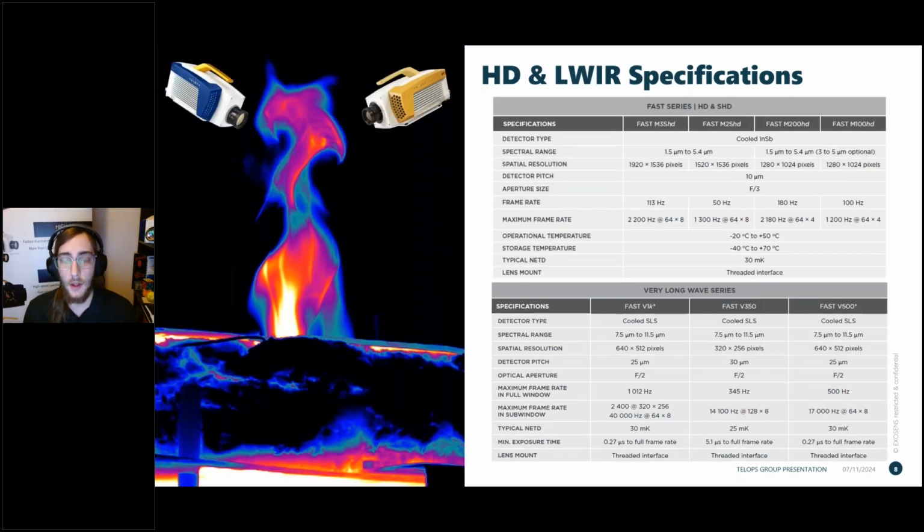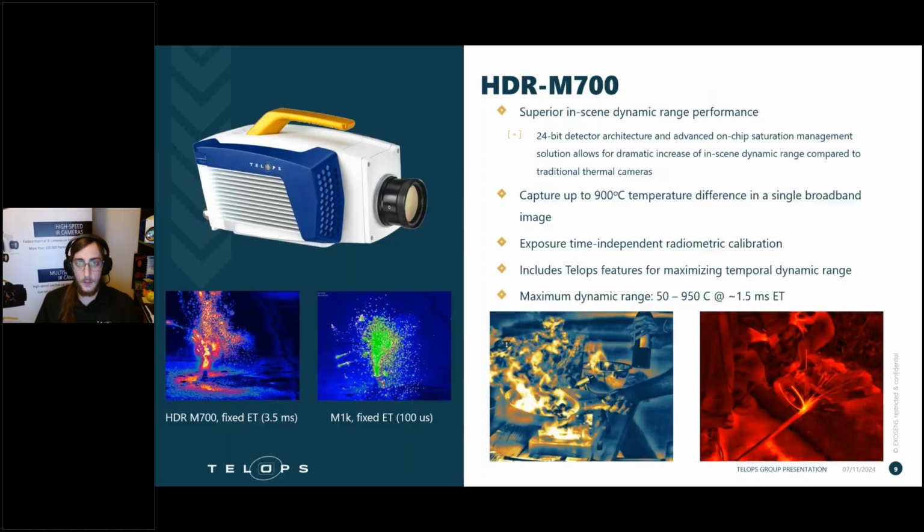Then we have our HD and longwave cameras, which we'll also be talking about today. Specifically, the M3 SHD is a massive 1920 by 1536 pixel array. You did give up pixel size there. Detector pixel pitch is only 10 microns for that camera to fit those pixels on that FPA, but it is a very powerful high definition option. And then we also have the longwave series. Our longwave cameras are 7.5 to 11.5 microns. Specifically today, we're going to talk about the V350 a little bit.